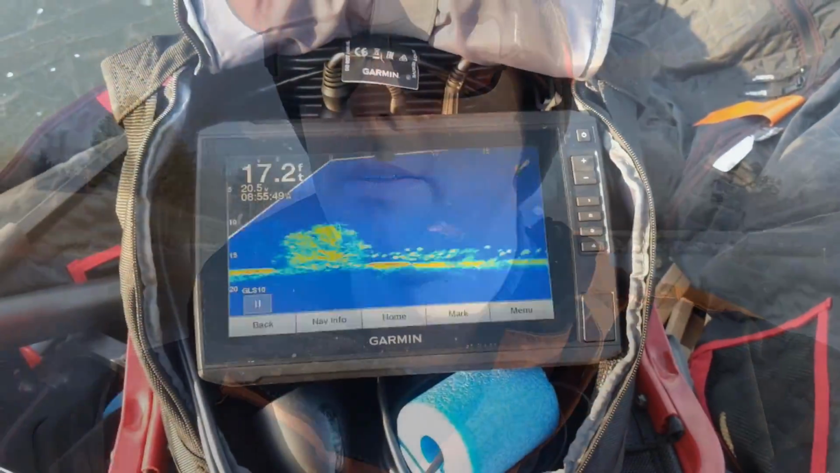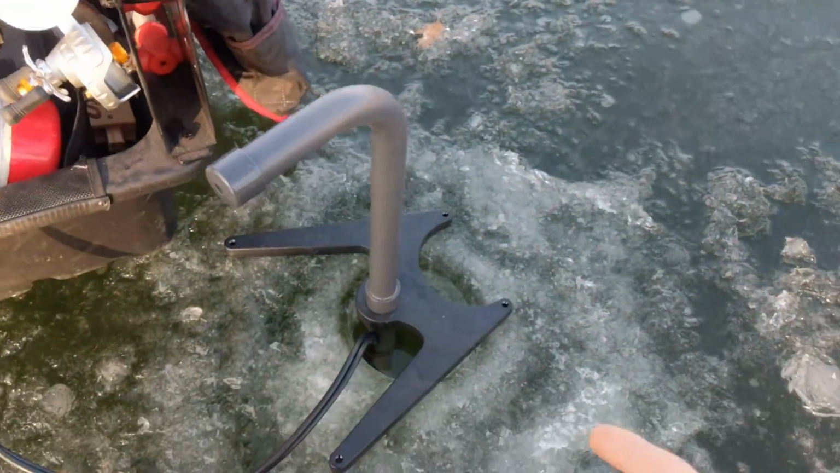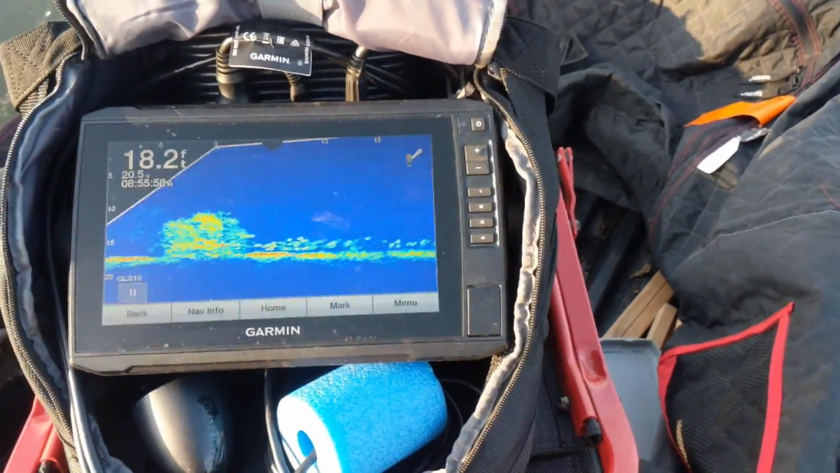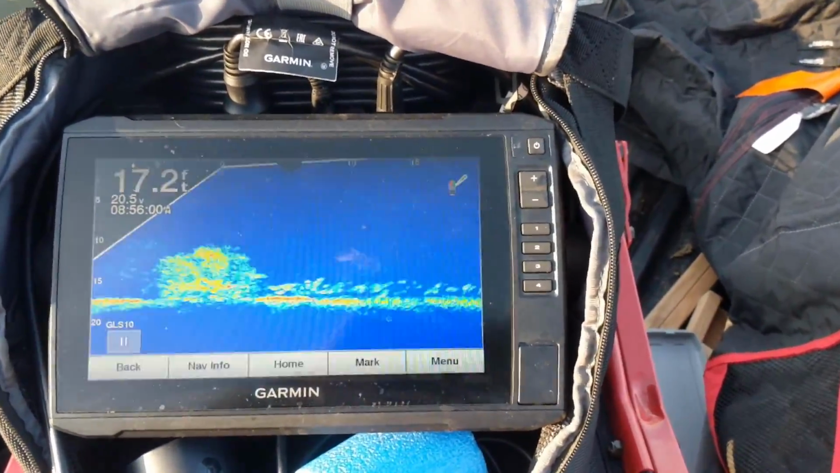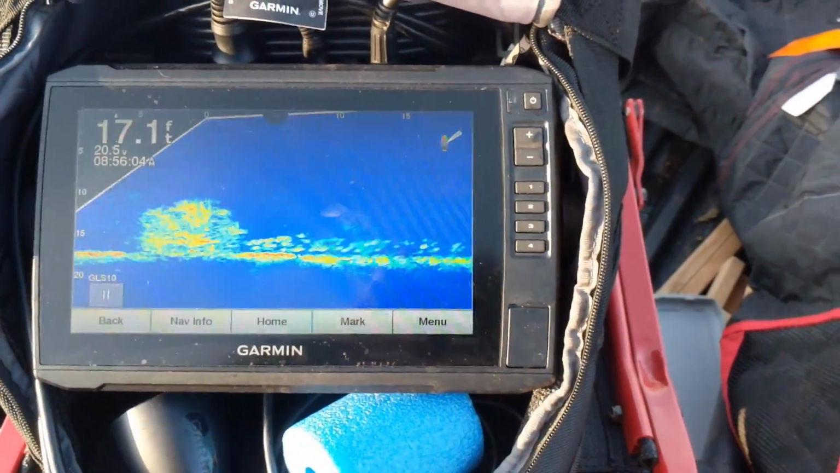I'll fire up the Panoptix here and I'll show you what we got going on. So, like I said, I've been out here a few times. I know where these brush piles are. I got my Livescope transducer down the hole. This is the Echo Map 93 SV, and you can see here, this is the brush pile, and these are all fish stacked up here next to it.